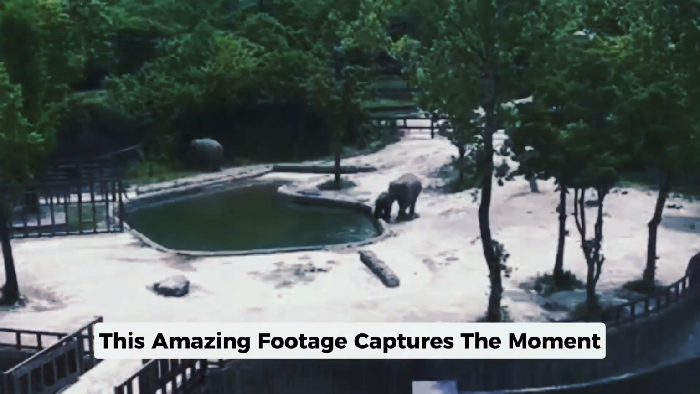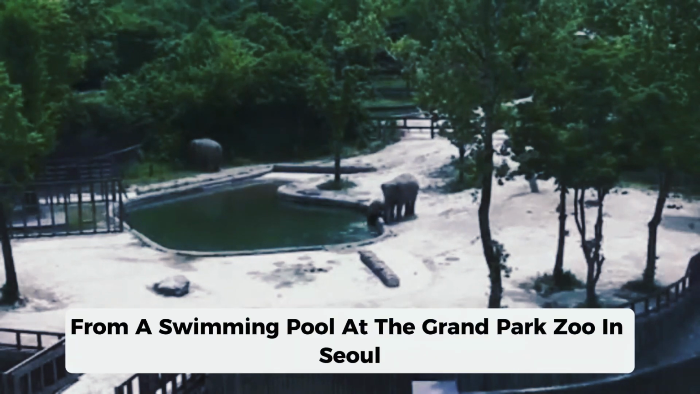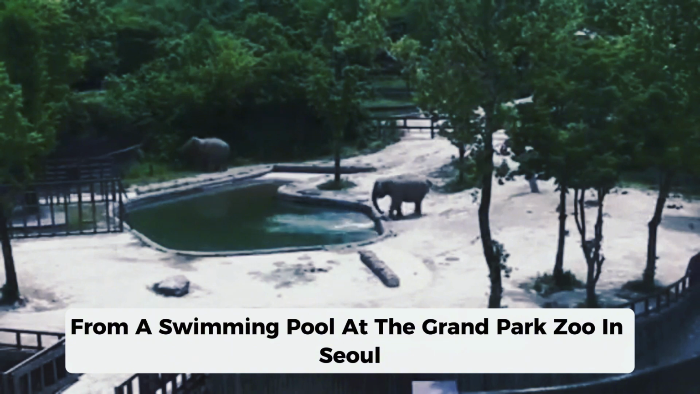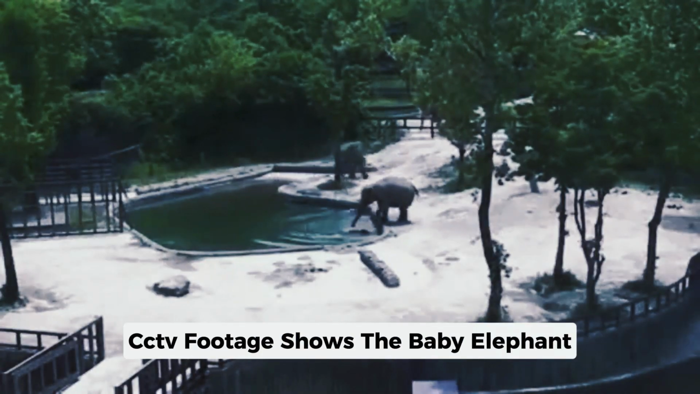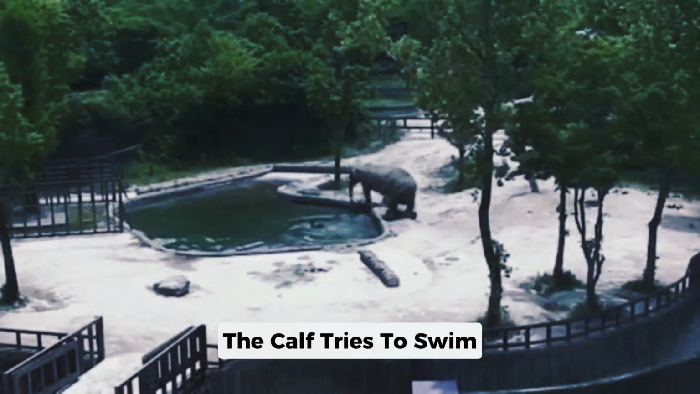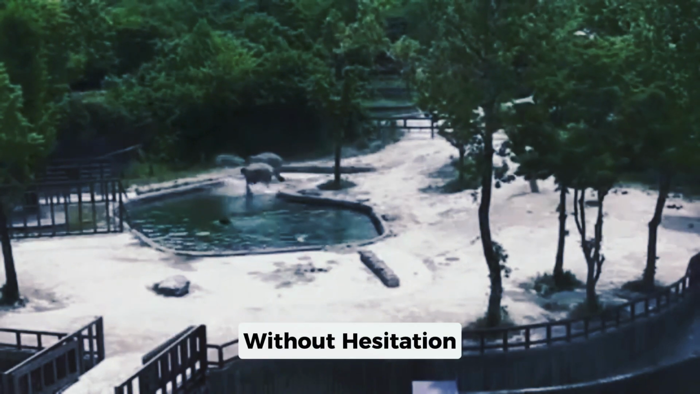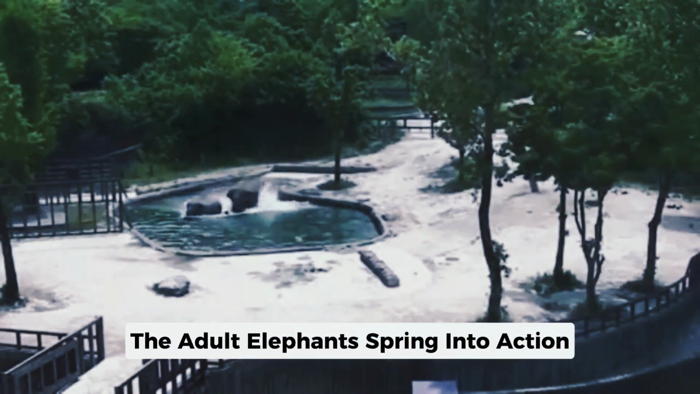This amazing footage captures the moment when two adult elephants save a baby elephant from a swimming pool at the Grand Park Zoo in Seoul, South Korea. CCTV footage shows the baby elephant playing beside the pool when it accidentally falls in. The calf tries to swim but quickly realizes it's struggling. Without hesitation, the adult elephants spring into action.